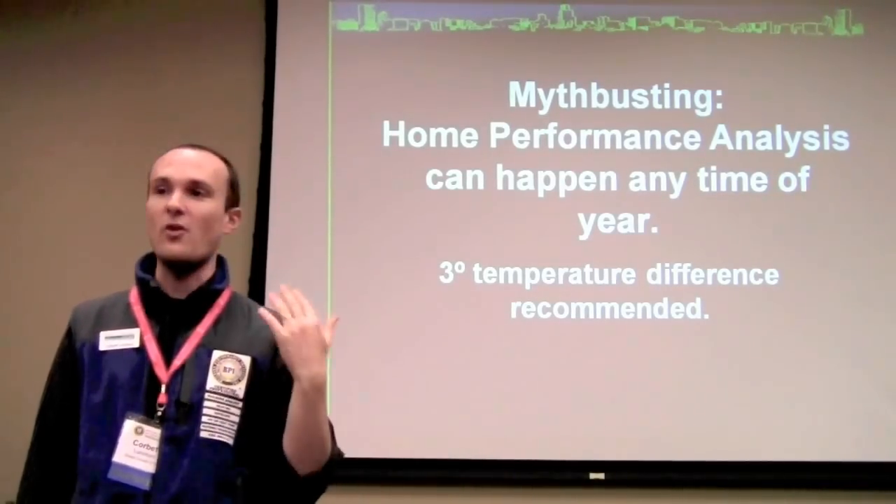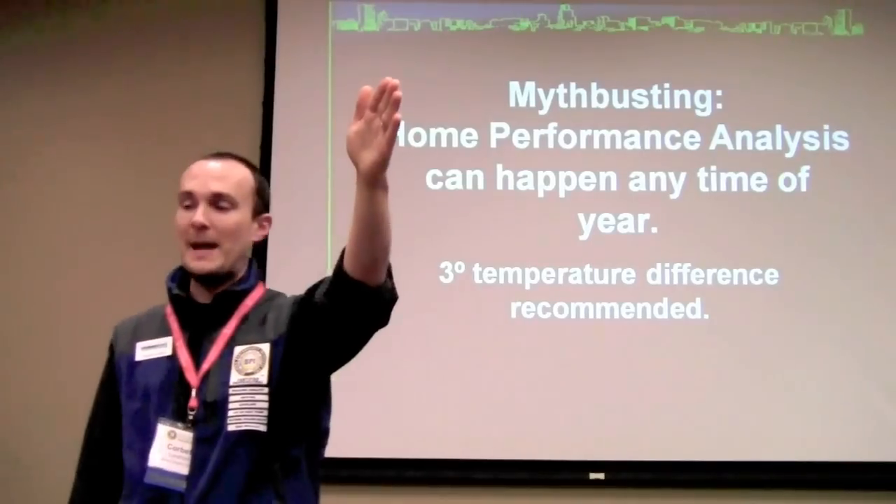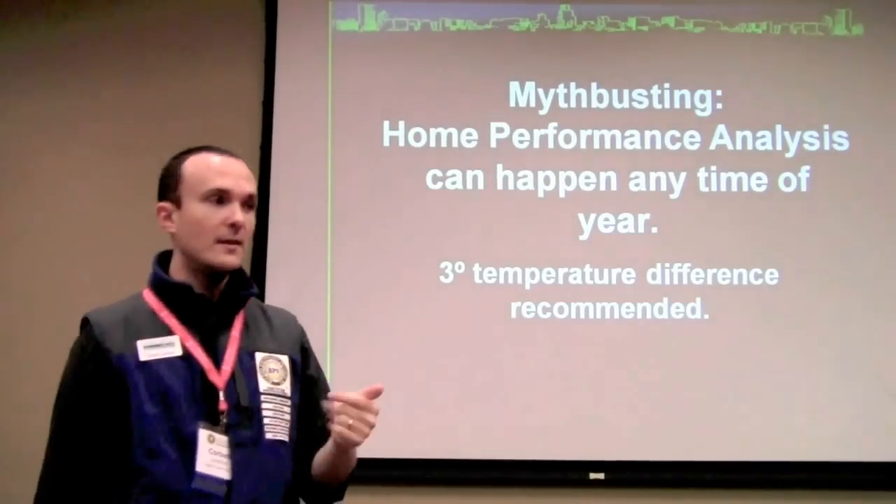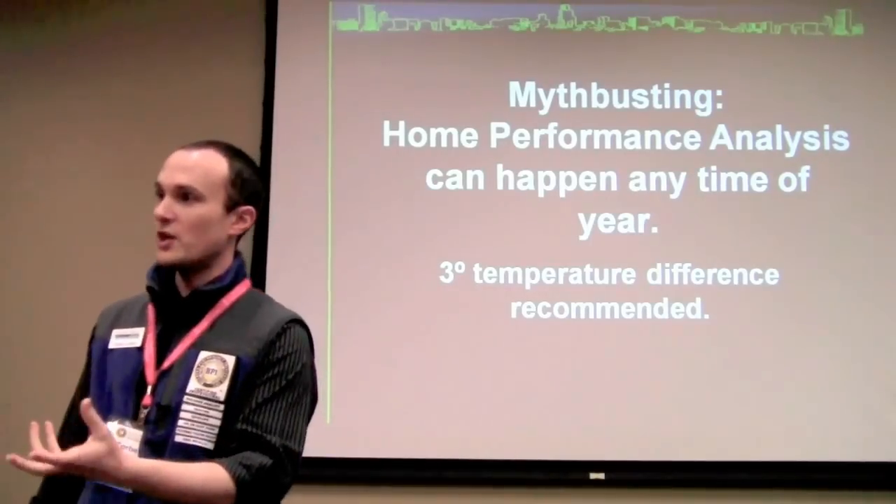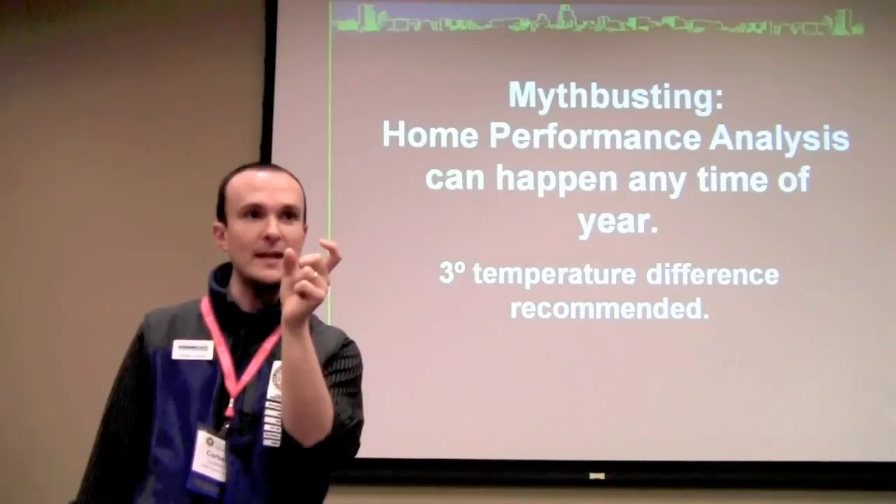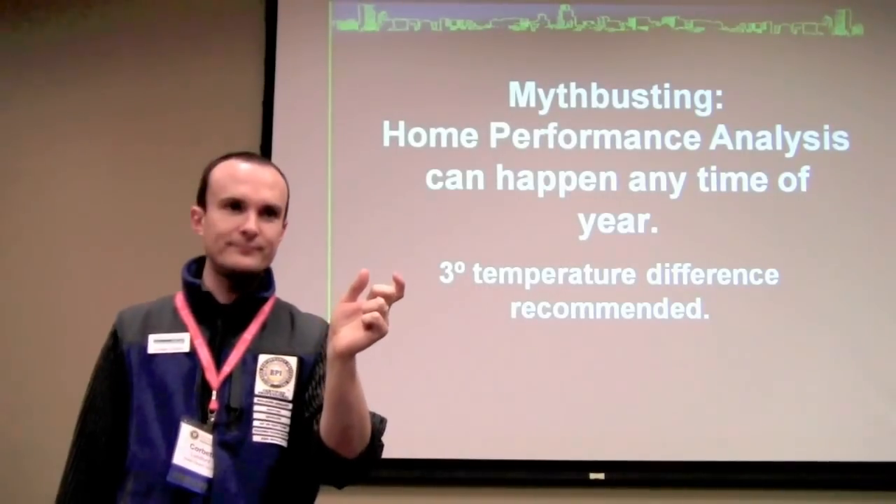You can do this stuff all year round if you've got good equipment, and there's lots of examples of good equipment out on the trade show floor. I hope that you will go and talk to those people about what specs their camera has. I'm happy to talk to you about what I use in my own company, but a 3-degree temperature difference is all you need to do a really thorough air leakage job, and air leakage can also show you insulation deficiency, and those are the two main things that we're going to be looking at as far as the opportunity for improvement. 3 degrees can be very easily created using what?